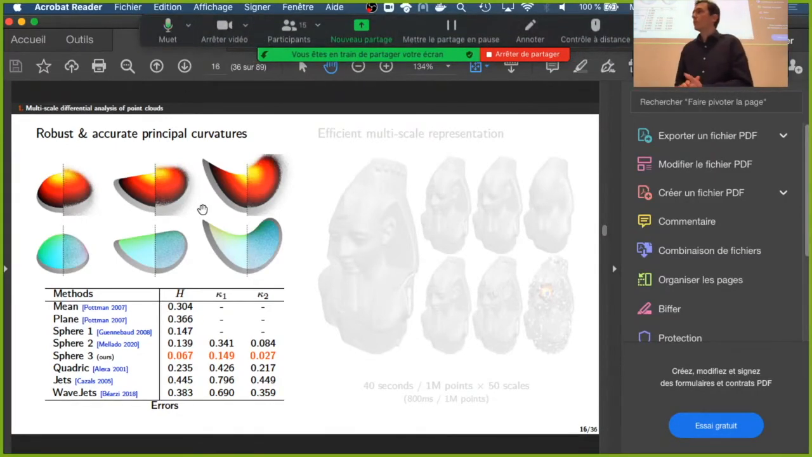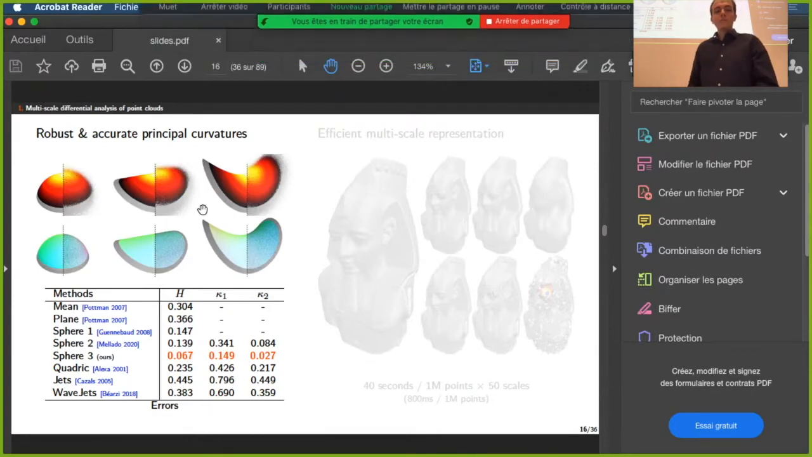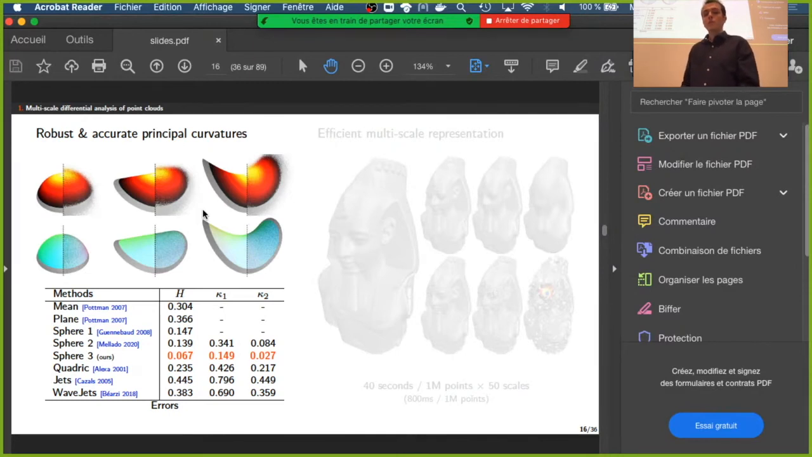Yes, so I hope you are hearing me well. So yeah, we didn't test all our algorithms with other curvature estimations. We only used the shape operator that we proposed. So yeah, the question is whether it is really important to use such an accurate shape operator.